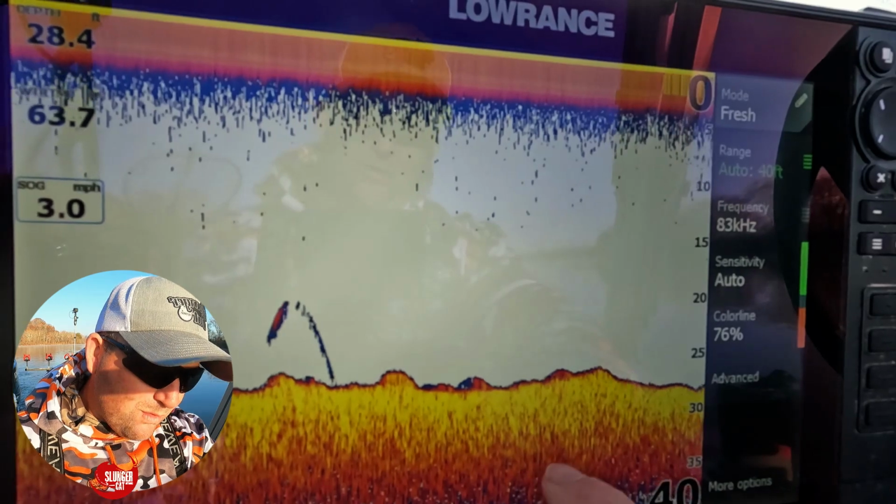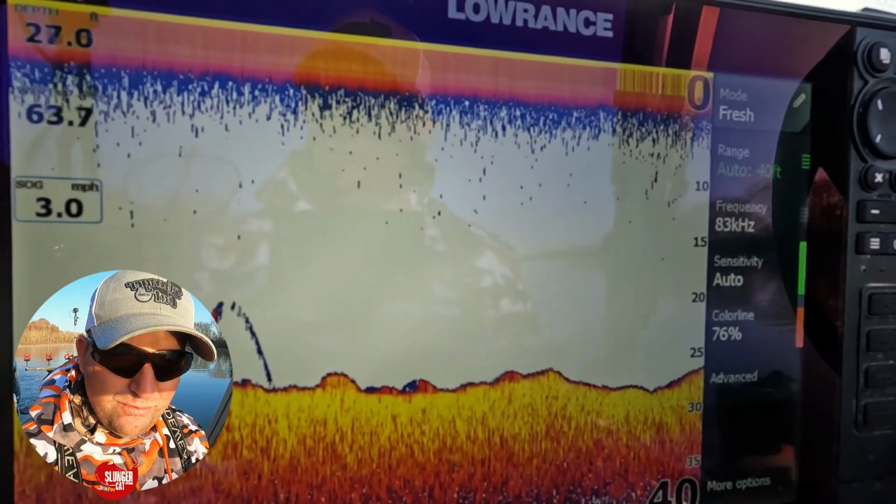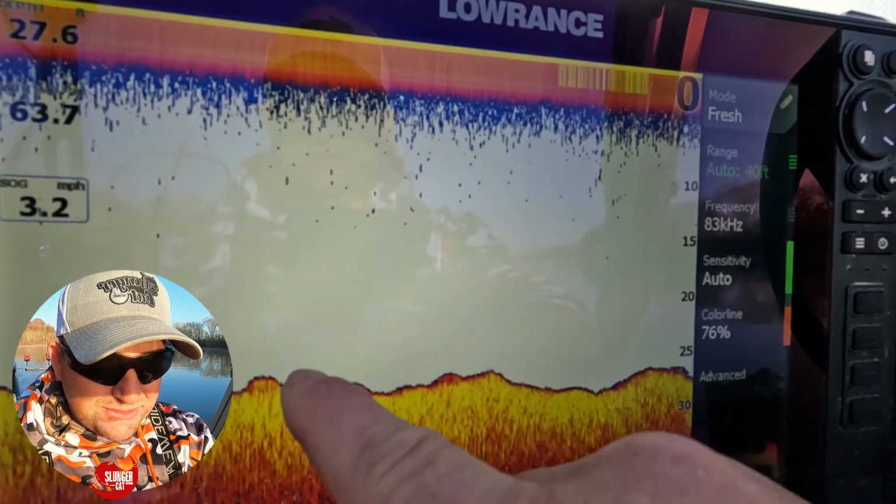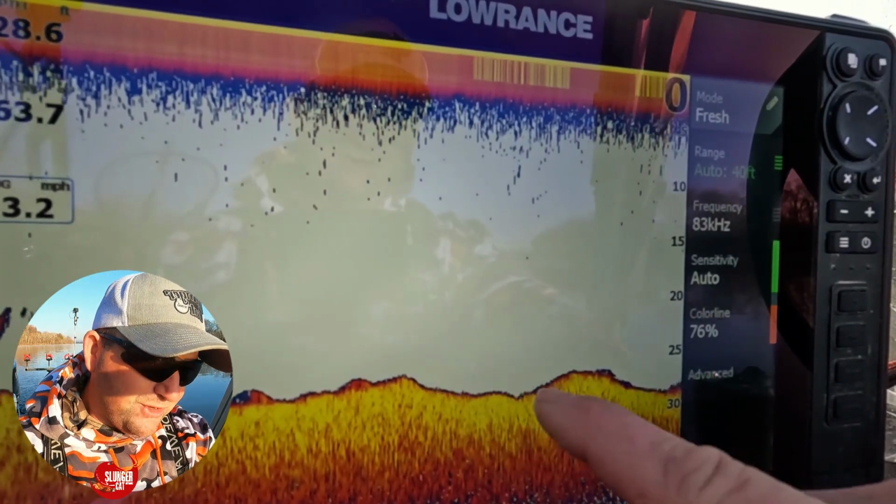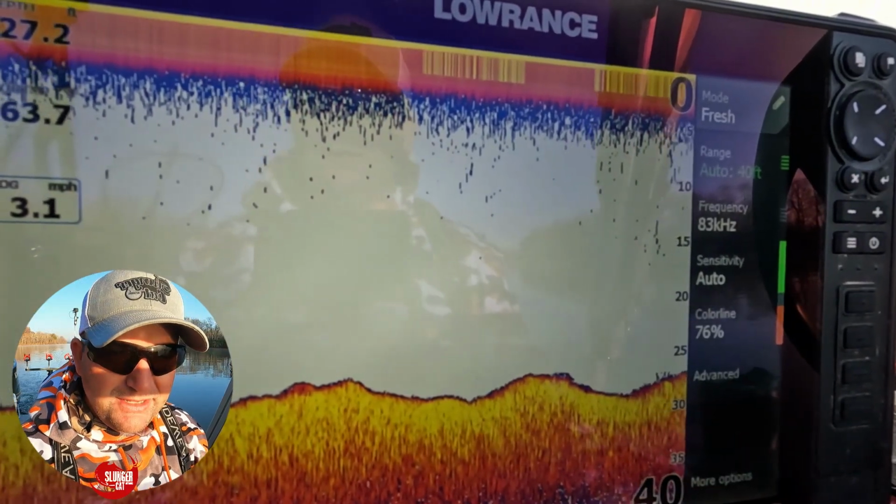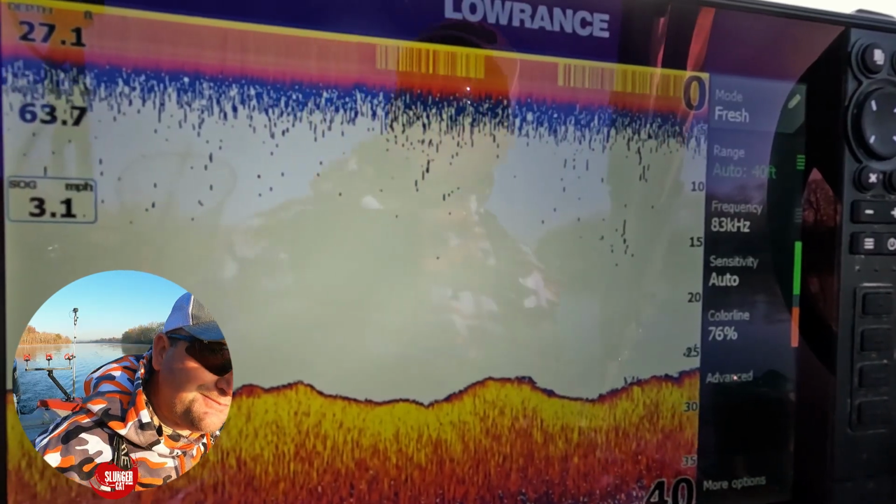The more reddish orange that goes up into the yellow, the softer the bottom will be. You can see all these little humps. Those are just rock that's on the bottom. As we go down through here, you just got some different depth changes, and I know it's rock because I'm seeing a lot of rock on the bank as well.